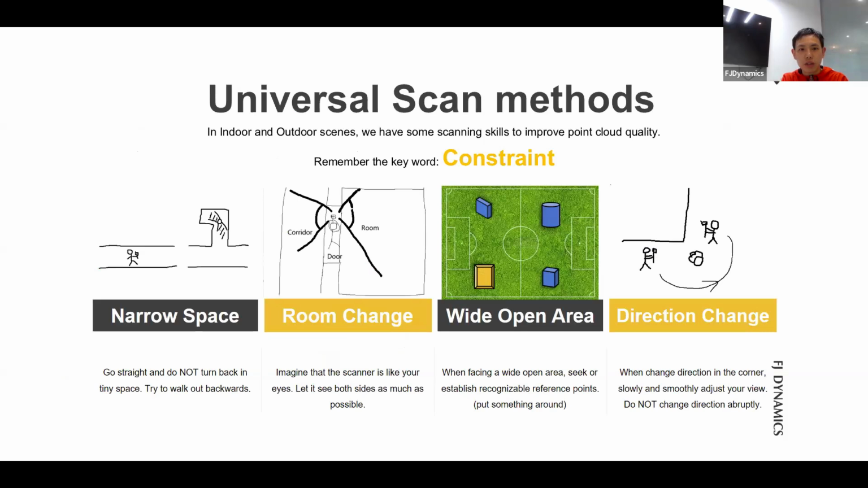Okay, and here are some universal scan methods. The most important word you have to remember is constraint. Constraint is the basic principle of our advanced SLAM algorithm. I listed four things here. First, the narrow space. If you enter a narrow room, you can walk in and walk backwards. I don't recommend you turn your view back. Just shift into reverse gear and back out.